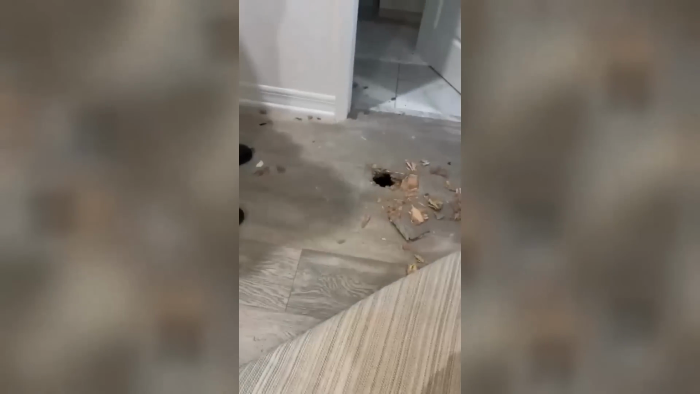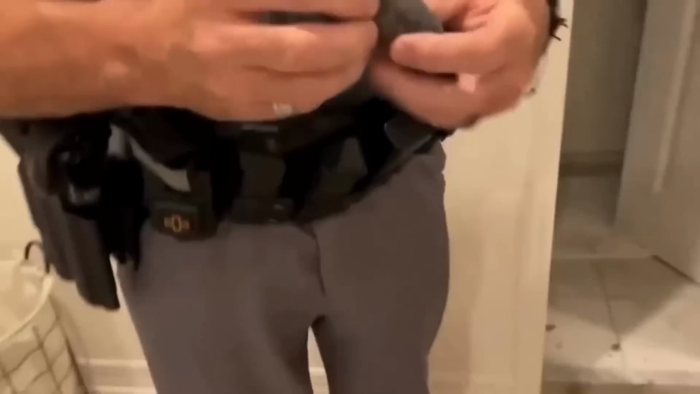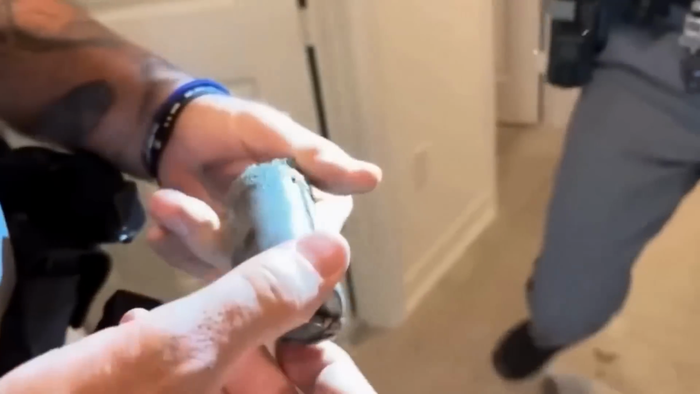Crazy video clip here. Space debris, space paraphernalia has flown through the roof of this house, smashed through the floor, and now these guys are retrieving it. Anyhow, let me know if you've heard of anything like this. No one has any idea where it came from.